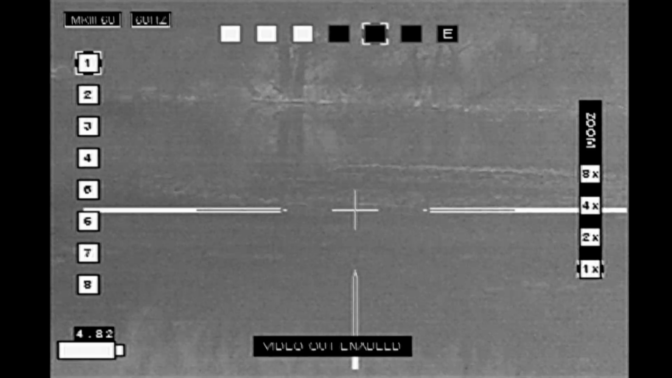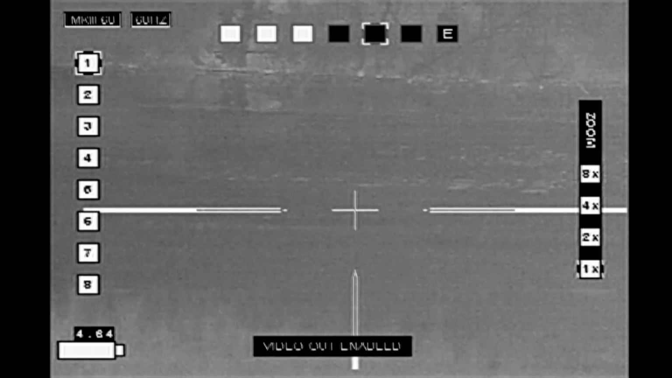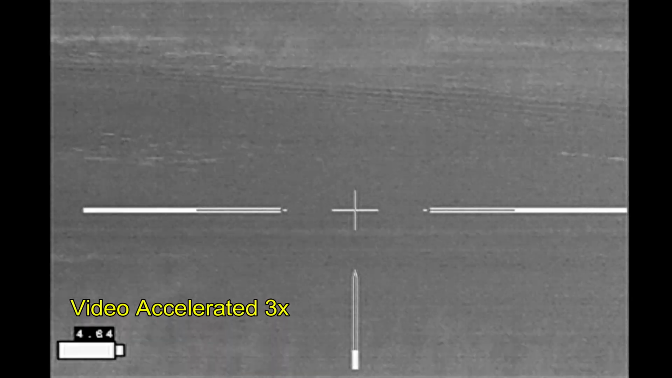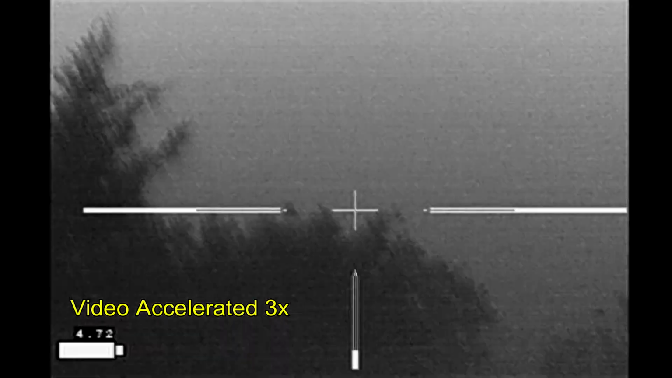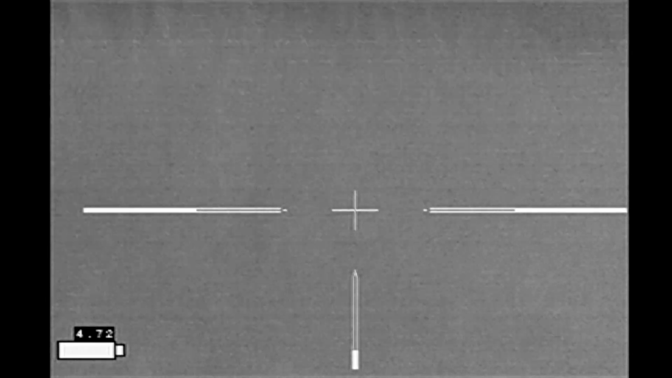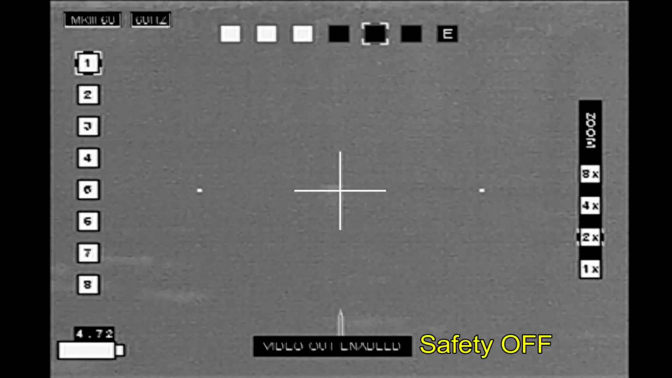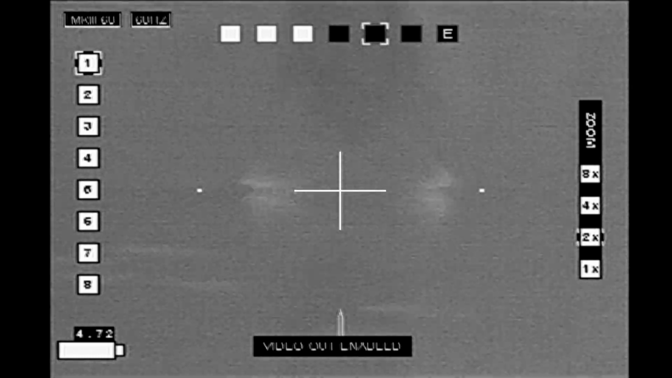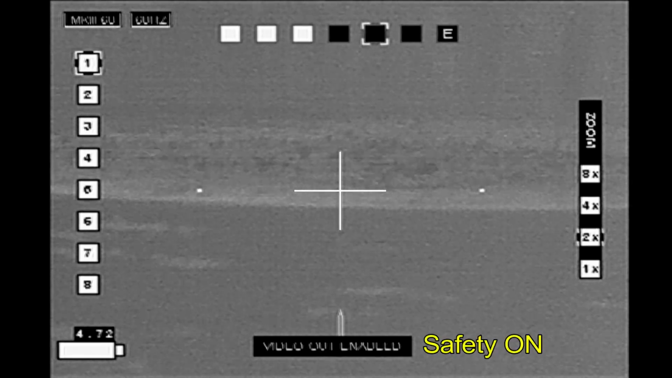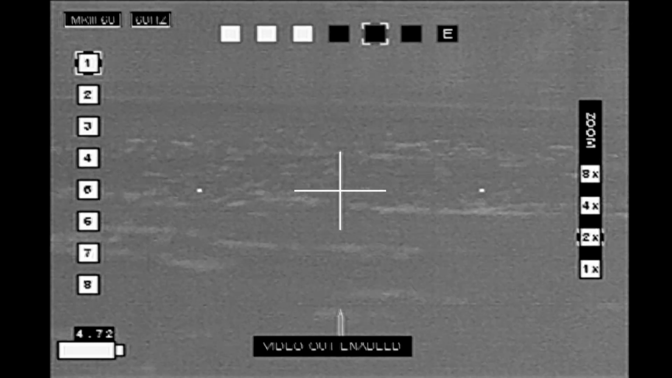That should have been a good shot. I don't see a carcass. I don't see any thrashing. I keep scanning. But I do see another head pop up. Whether this is the original beaver or a different one, I don't know. I think it's probably the original. And hopefully it should have been tagged right there.